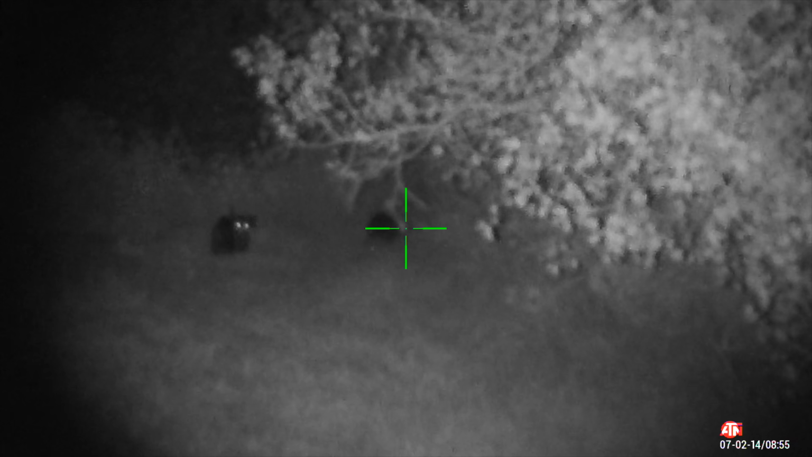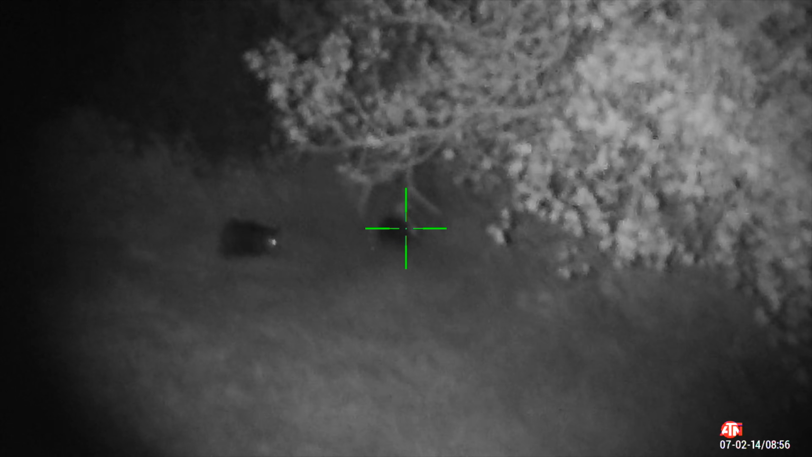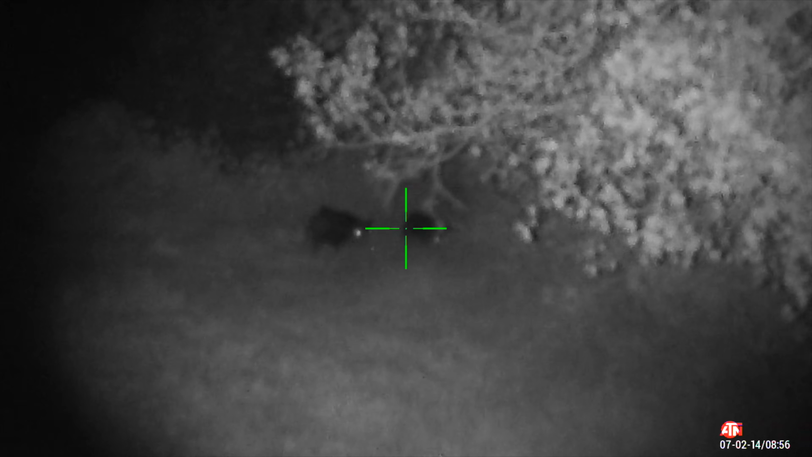Two big hogs decided to come out. I wasn't sure if they were sows or boars, but two big ones decided to come out, though they're still pretty far away. These guys are probably around 250, 260 yards away.